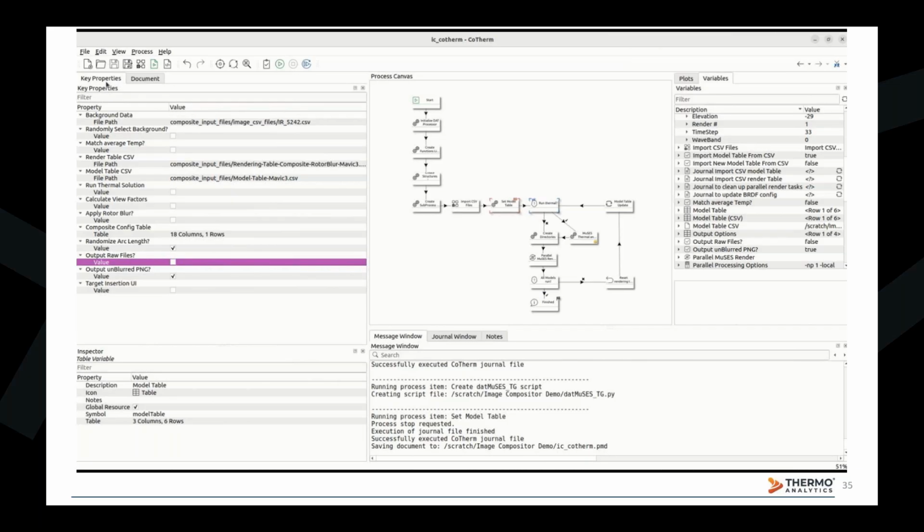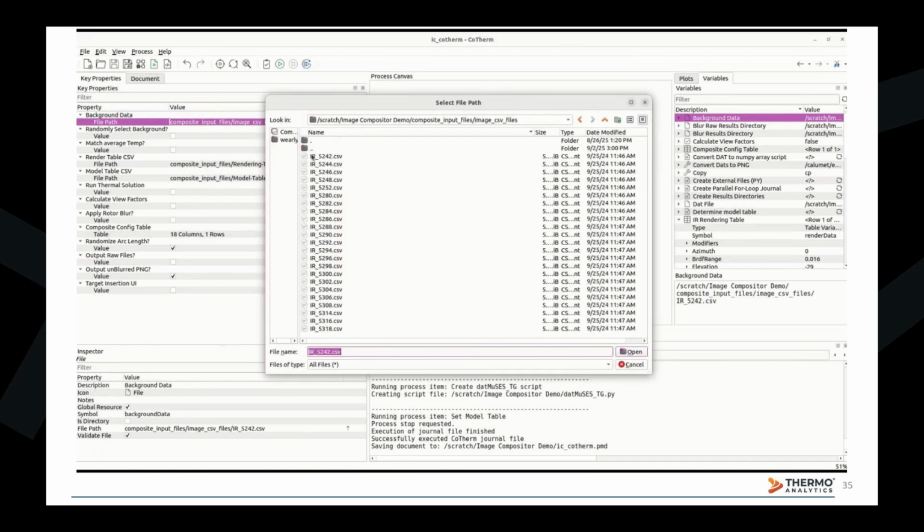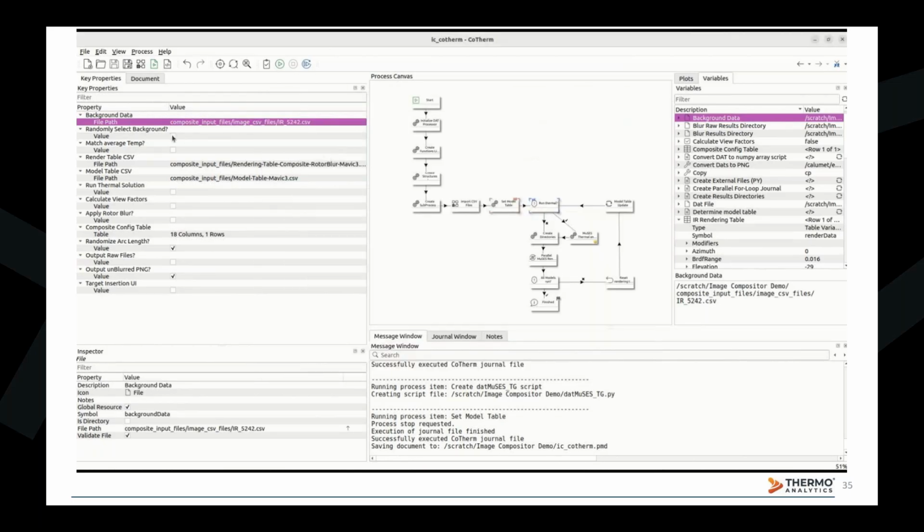The Key Properties tab here is where each of the input file parameters are defined to control the current run. The message window here displays information about the current run. To set this up, select a measured background image CSV file to composite each model into. If multiple background images are available, the user can enable the random background selection key property here, and the process will select a random background from the directory for each rendering.